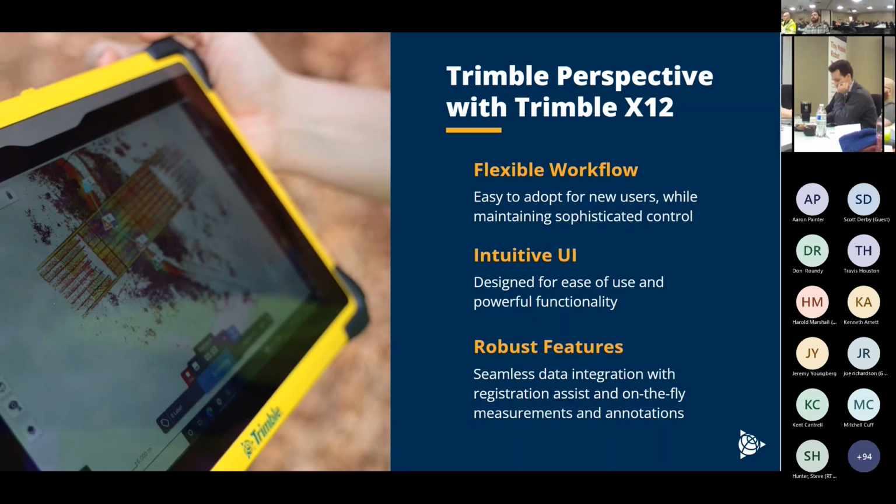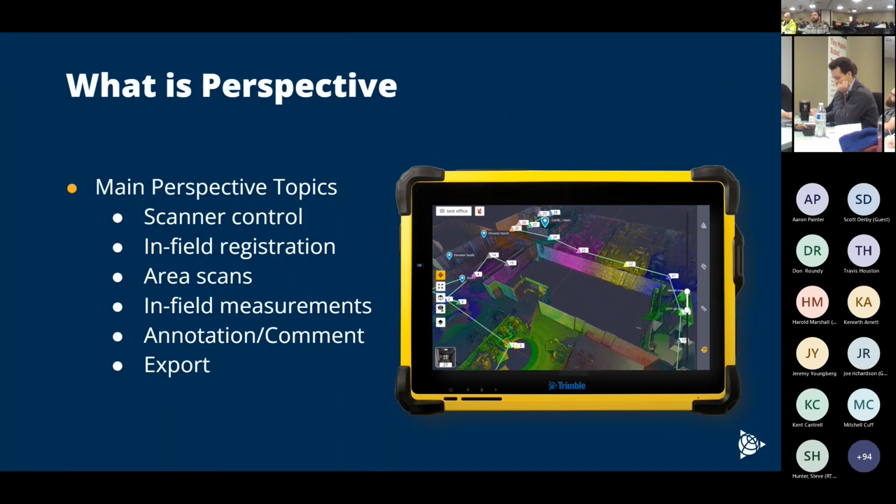Again, we've already talked about the flexible workflow, right? Where you can do onboard. You could use a hybrid model where you use the onboard and Perspective on the tablet, okay? Or we could just use Perspective, right? And we'll talk about some of the features here that Perspective provides. So for one, the scanner control, right? So that resolution slider bar, that quality slider bar.